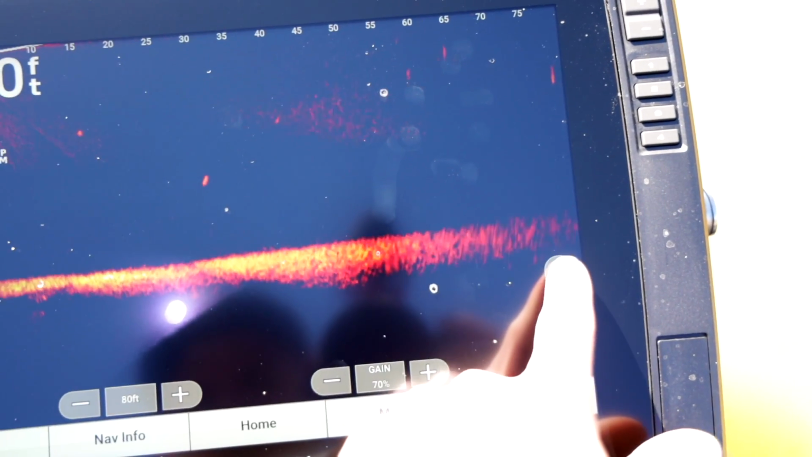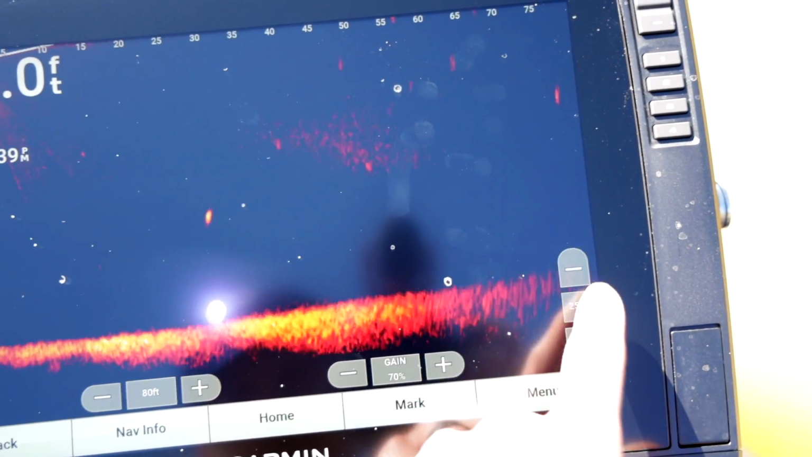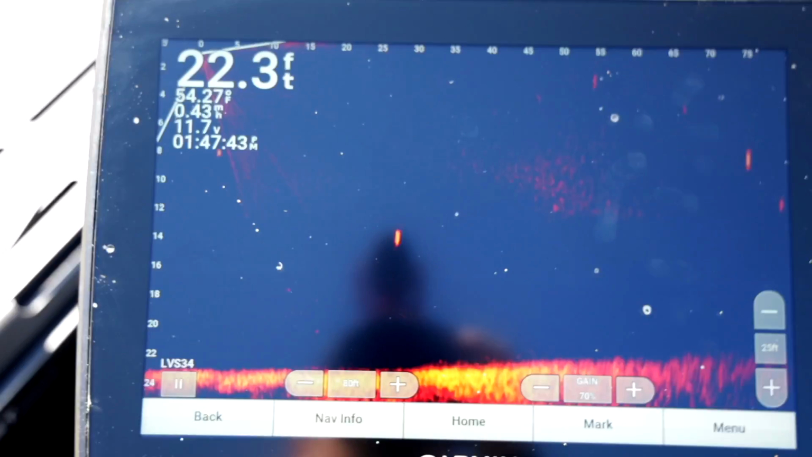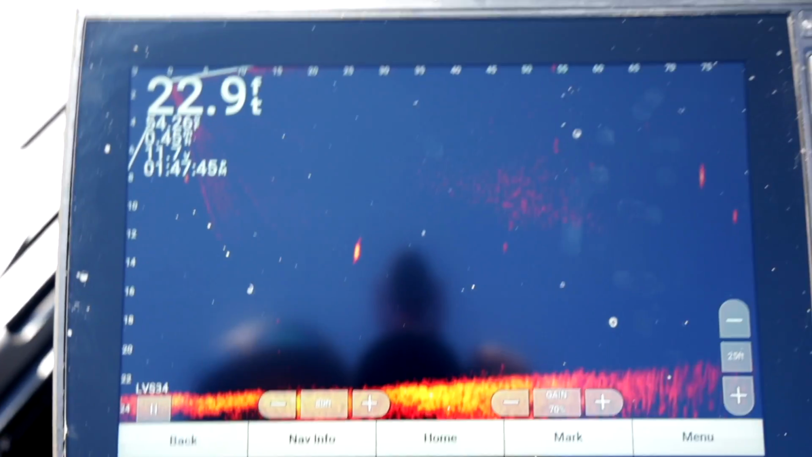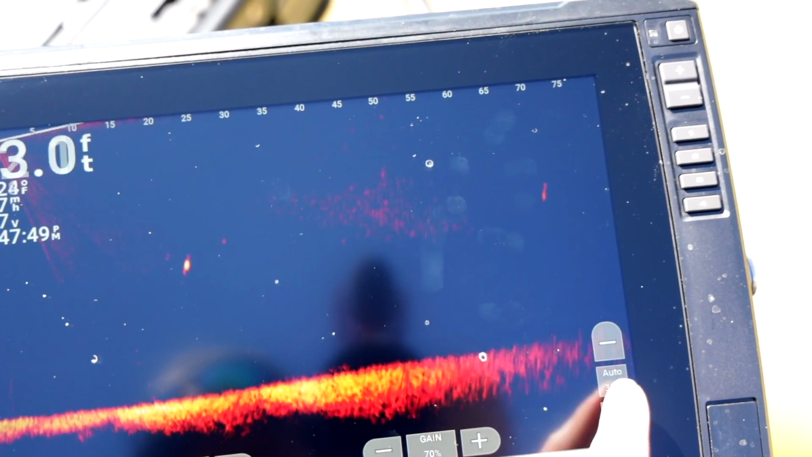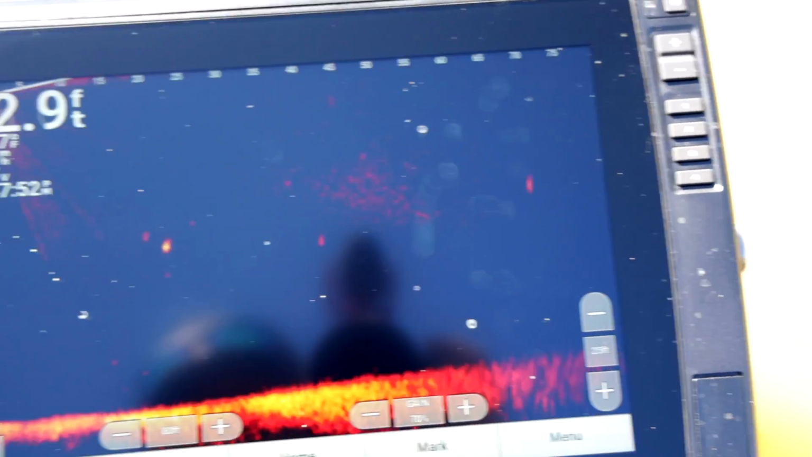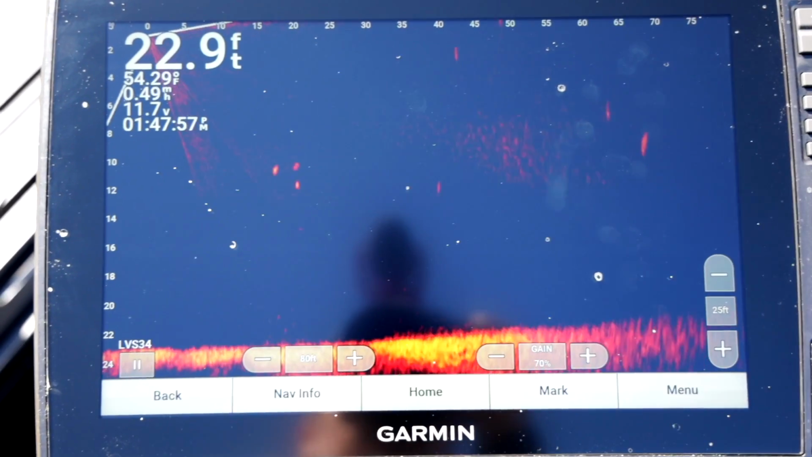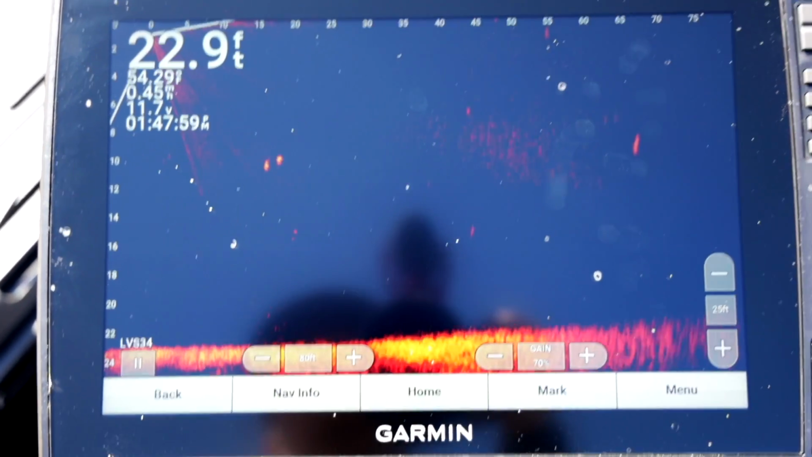And then for range, I just run my depth range about 5 feet or so deeper than what's going on, just so I can see all the way down to the bottom. So right there, we're in 23 feet of water. I've got it on 25. You could run it somewhere between 25 and 30. There is not a middle range there, but somewhere between 25 and 30 is going to give you the best picture. And these you'll have to change as you fish.